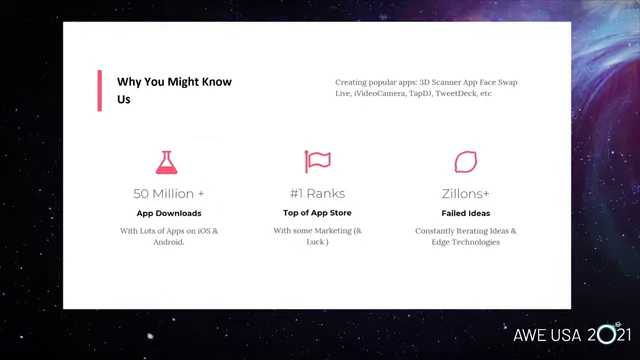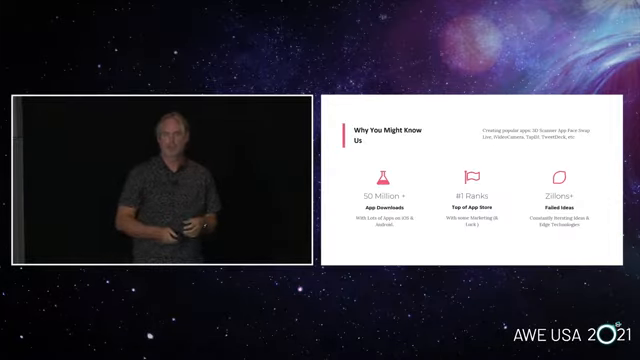I saved this for the end, why you might know about us. We've made tons of apps, gotten lucky with a few, our last big hit being FaceSwap until Snapchat borrowed that. But we're constantly iterating, and we live on the edge of what technology is. And I think mobile LiDAR and 3D depth is that edge right now. It's not perfect, but it's getting there. And I think we're going to see it more and more in our life and part of daily capture.